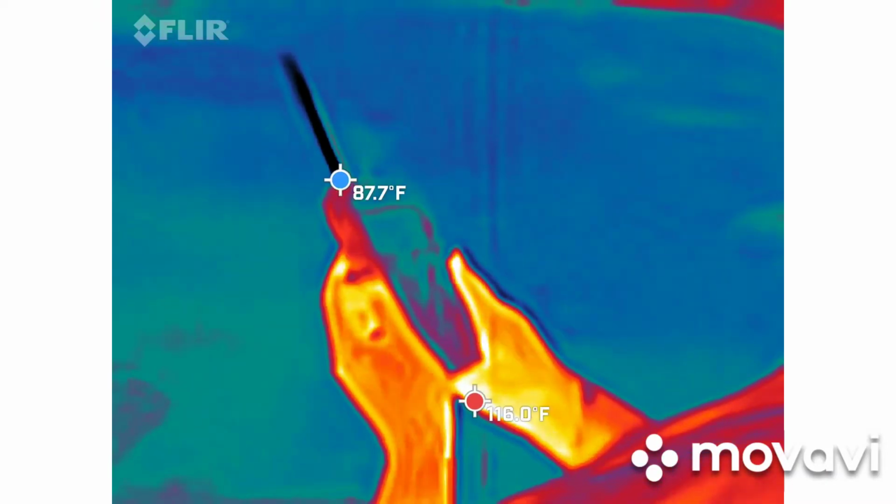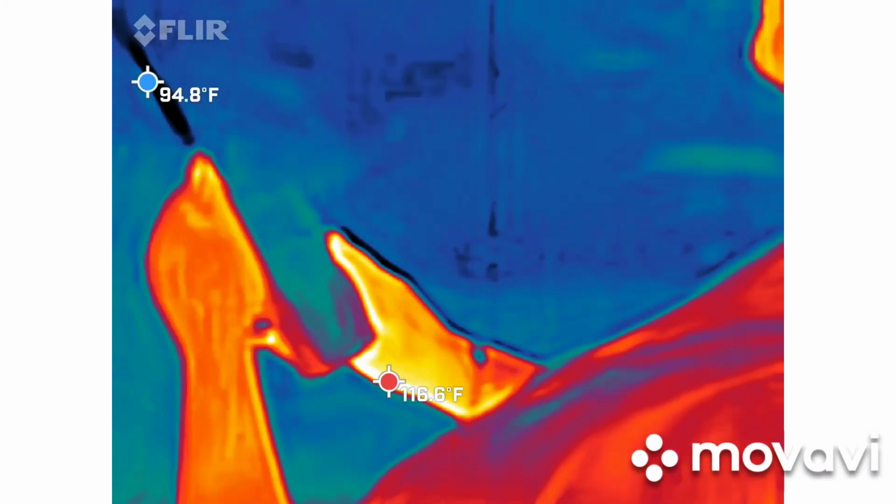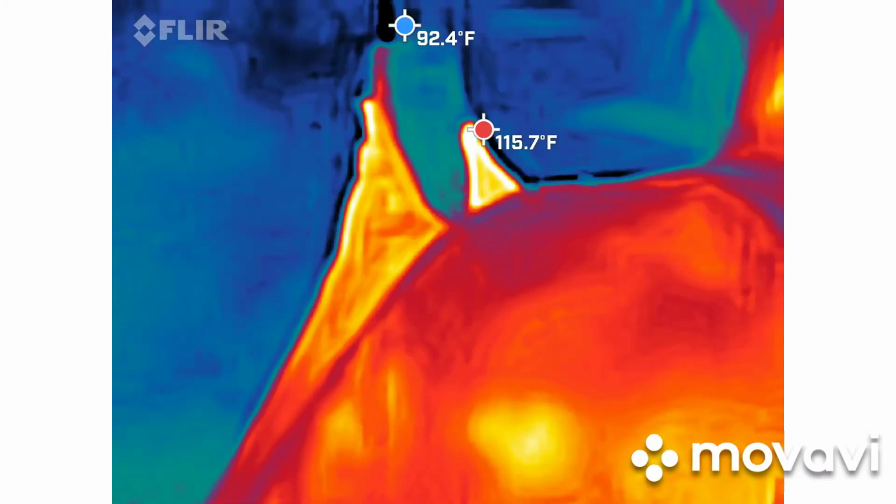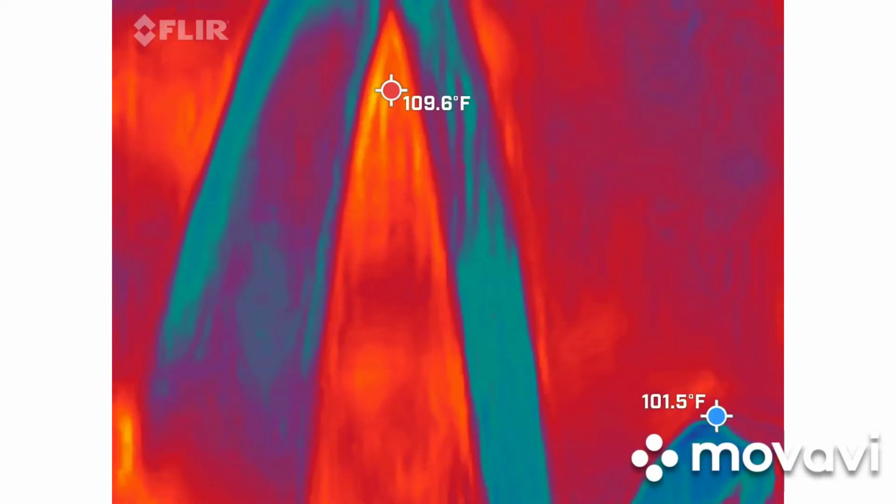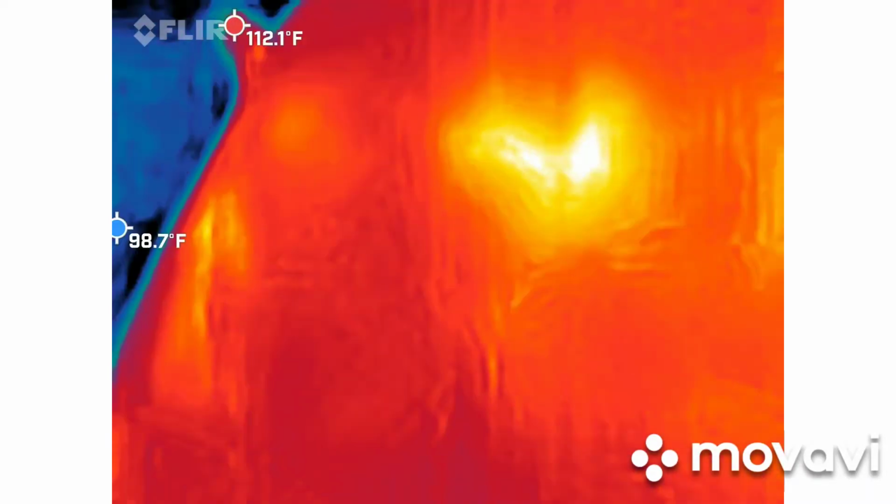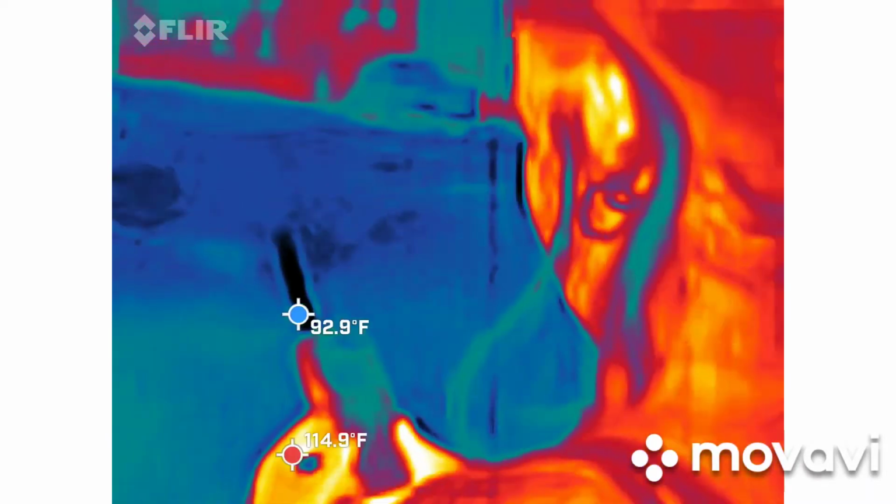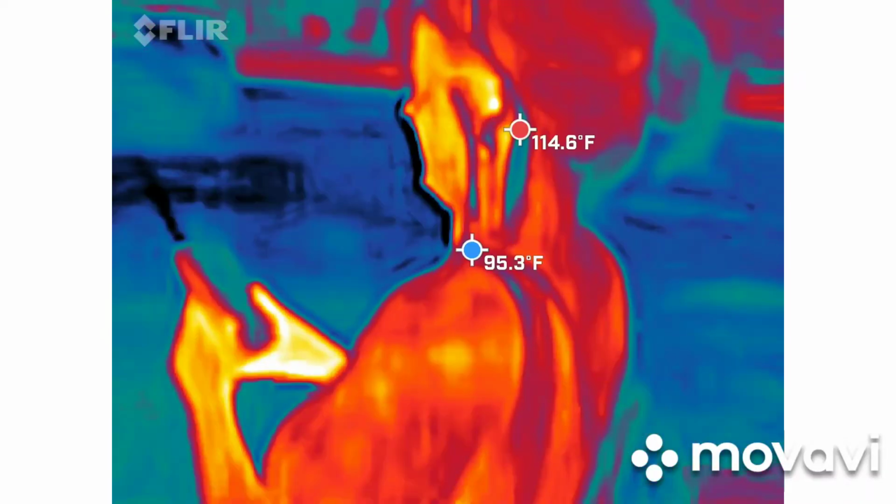You gotta do that one, the button in the back. I did it. Oh, yeah. What does that mean? I don't know because now it's not lit up anymore. Why isn't the light on?